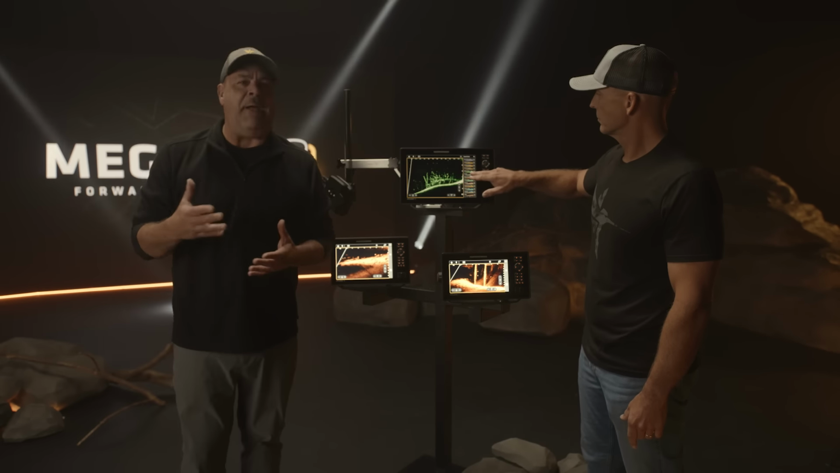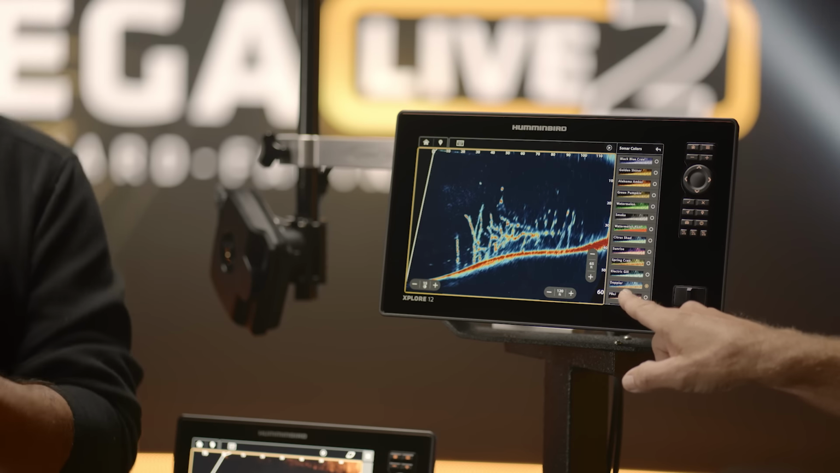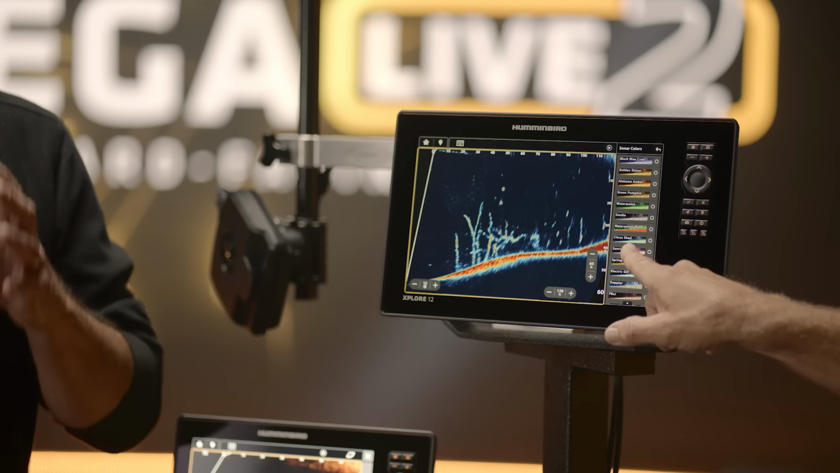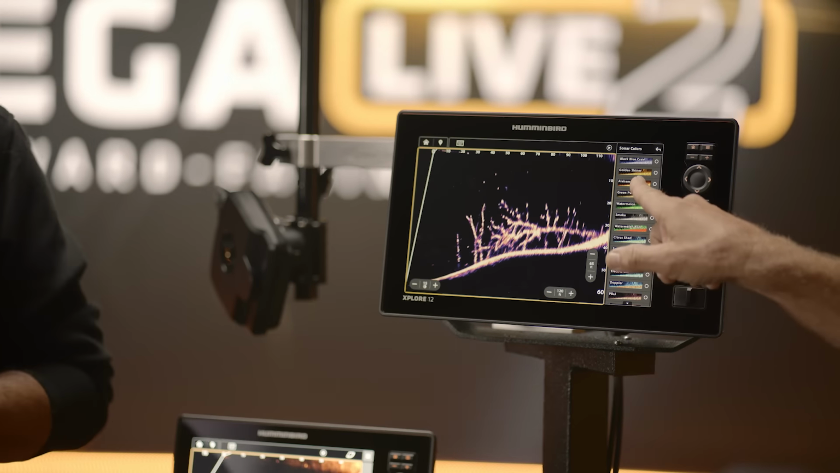Whenever fish are kind of buried in cover, in wood, in rock, in grass, I like the multicolor palettes. But if they're suspended, I'll go to that solid one color palette. And really, the one thing about those palettes, there is one in there for you.